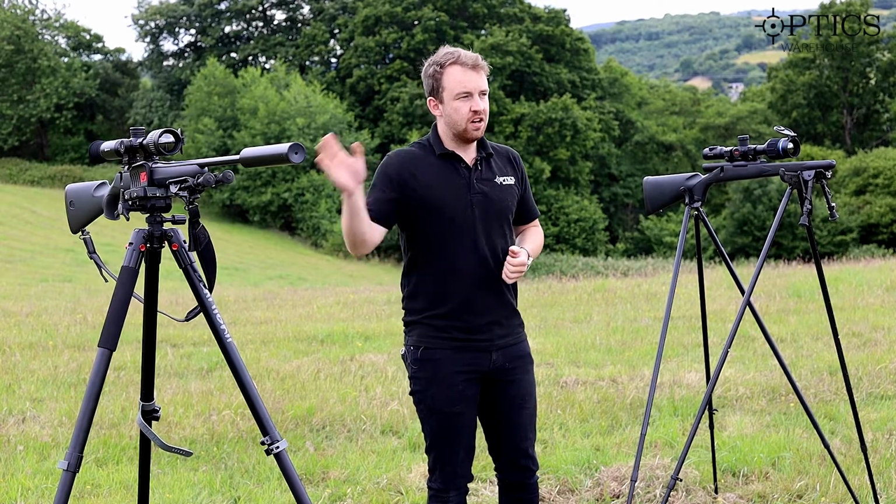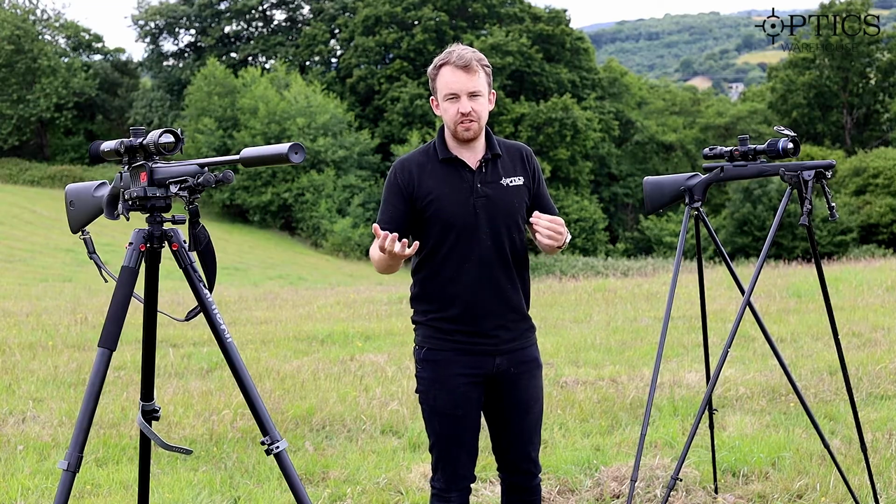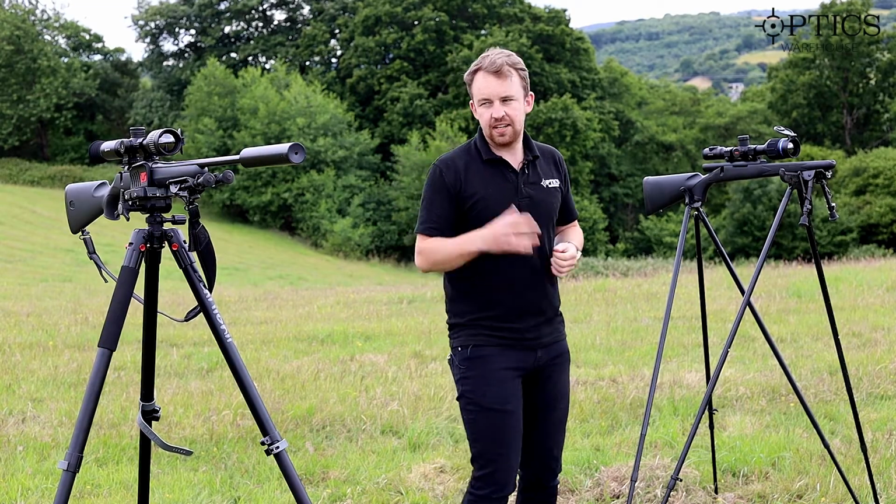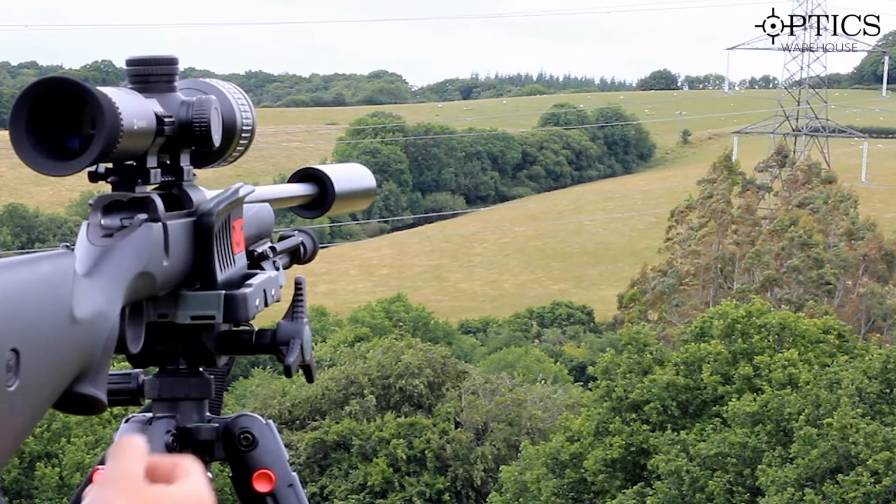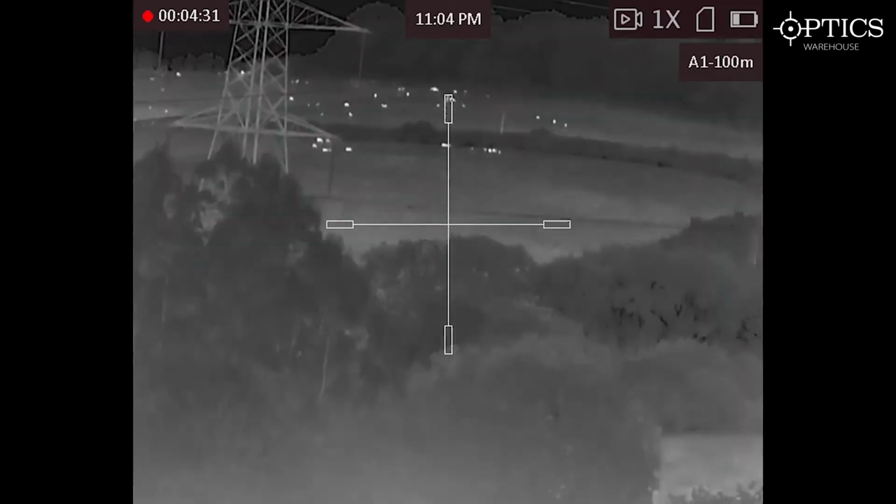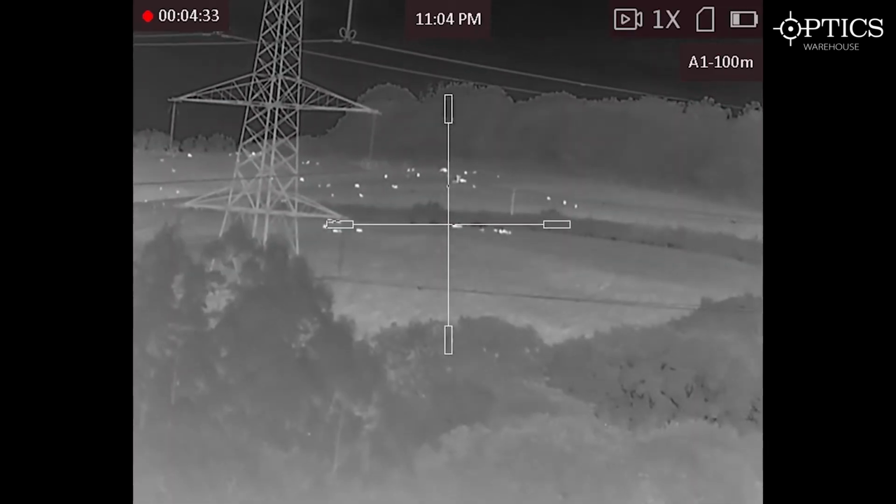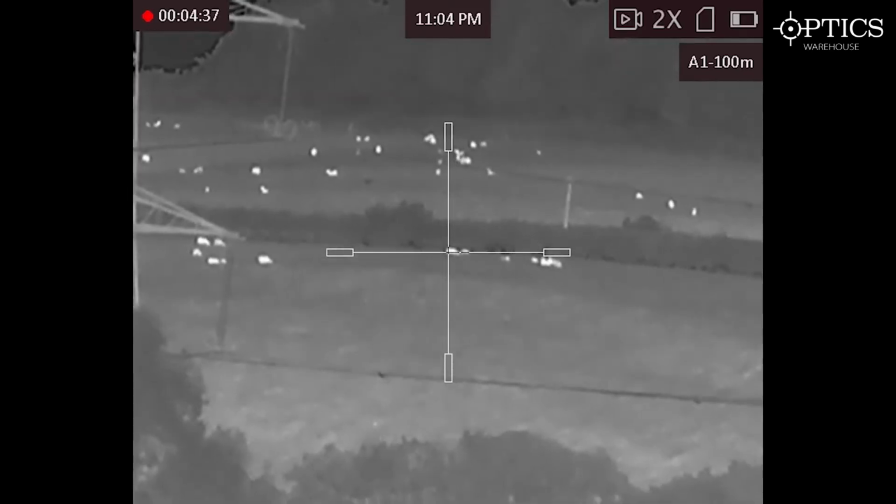What we're going to do now is look at the target. Obviously you'll see the sheep moving around, and with both units you'll just see me magging in, and obviously we focus and go from there. So I'll go on to the Stellar first. If we have a look, obviously we can see our sheep. We've got it in a nice white hot configuration, and you've got the zoom dial on the side here. So I'm just going to click up, and it's a really nice smooth zoom.